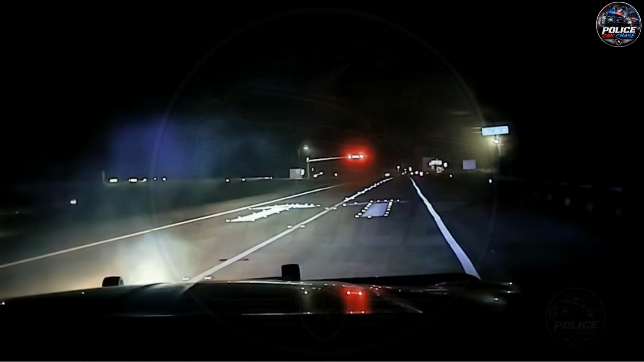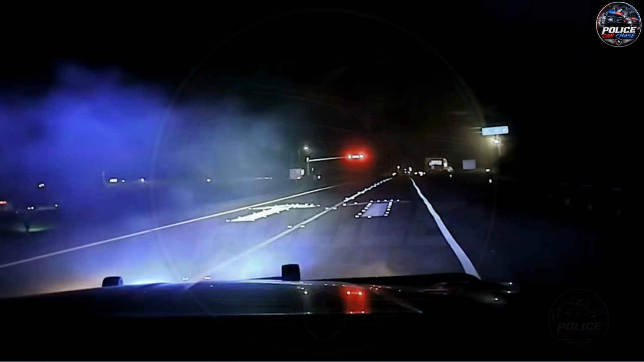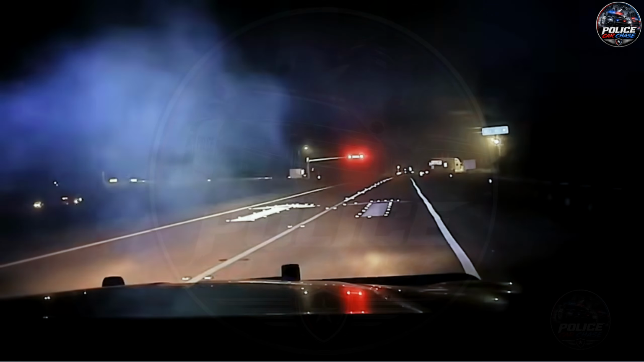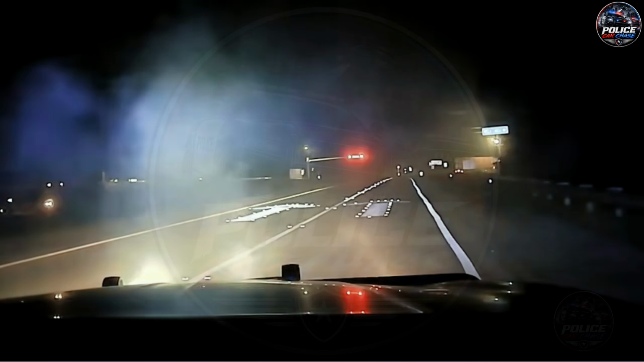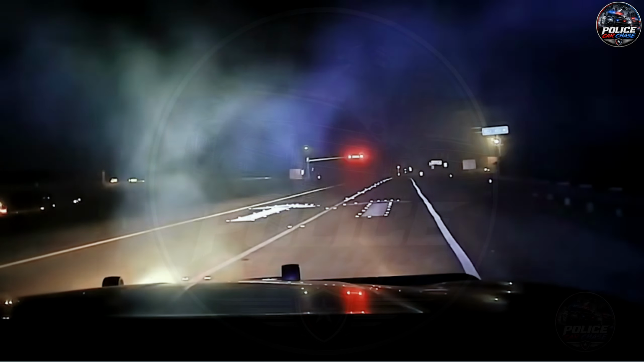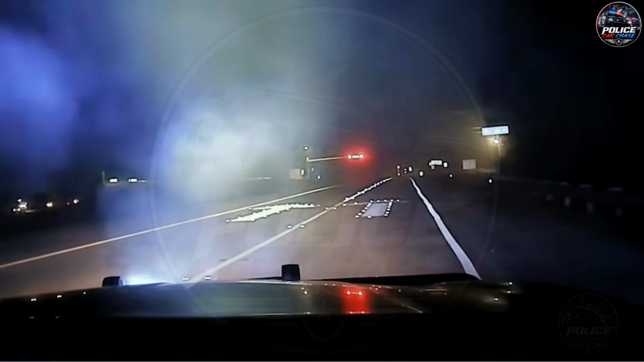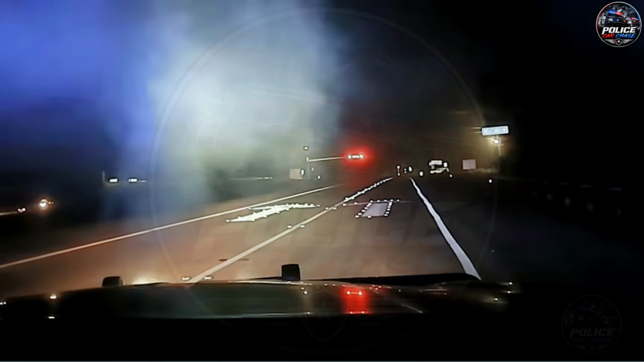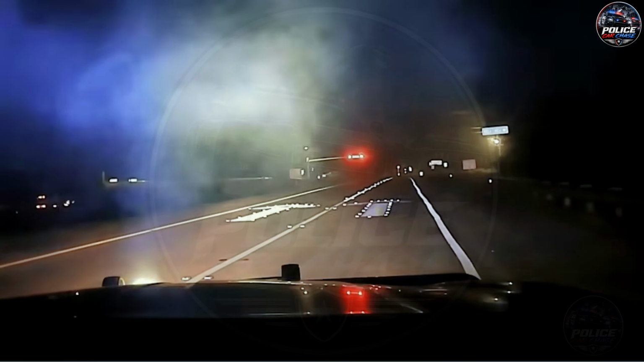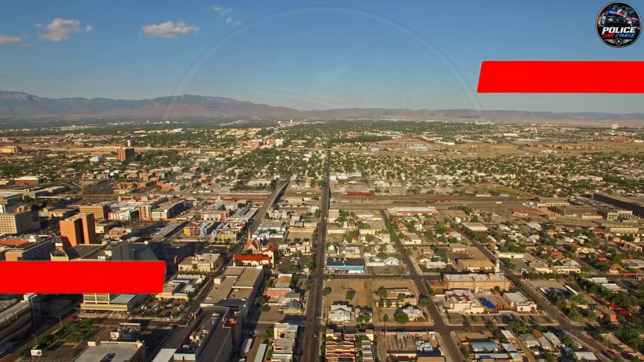Troopers attempted multiple PIT maneuvers, striking the rear of the vehicle to stop the pursuit. After the second PIT on the ramp to exit 26, Liberty Road, the vehicle was disabled and the airbags deployed. Taiwan fled on foot, running across all lanes of I-20 before being apprehended by Villa Rica police officers. He was arrested and taken to the Douglas County Jail. The vehicle was later confirmed to have been stolen from a car dealership in Union County.